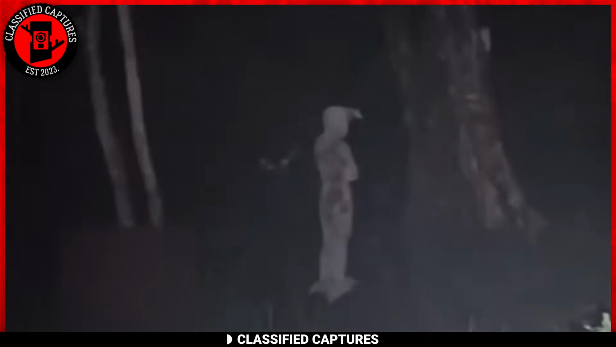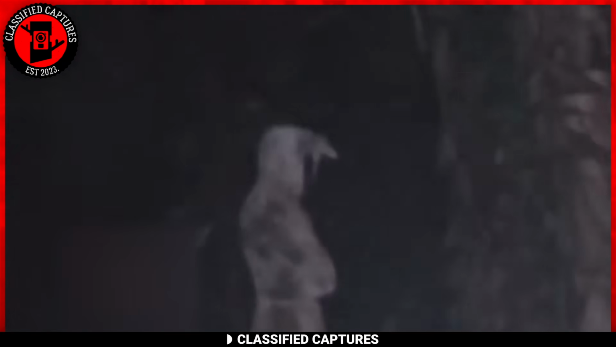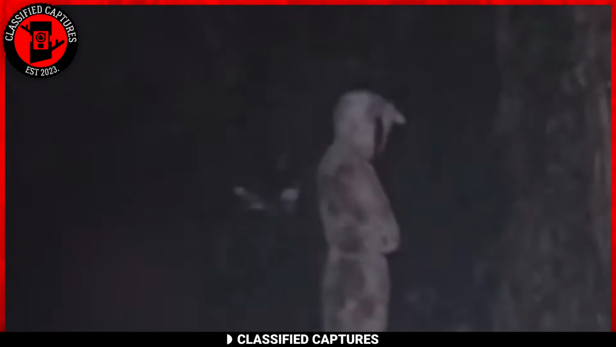There, standing in the middle of the woods, is a humanoid figure. However, this figure looks frozen in place. It also looked so pale, almost like a statue or perhaps a ghost. The man was left perplexed and shocked by the encounter. He stood there wondering what or who the humanoid figure was.